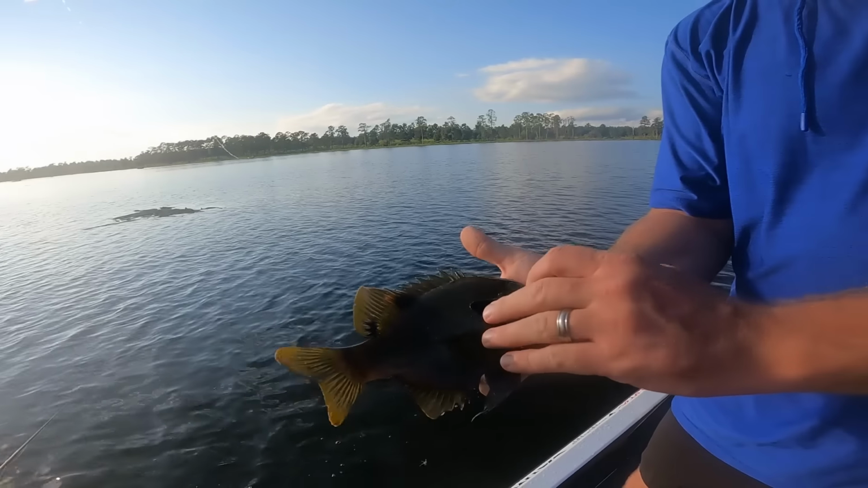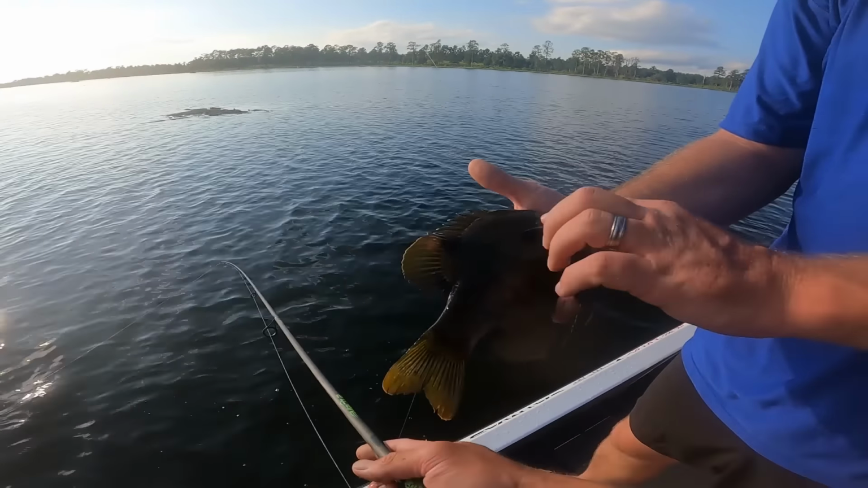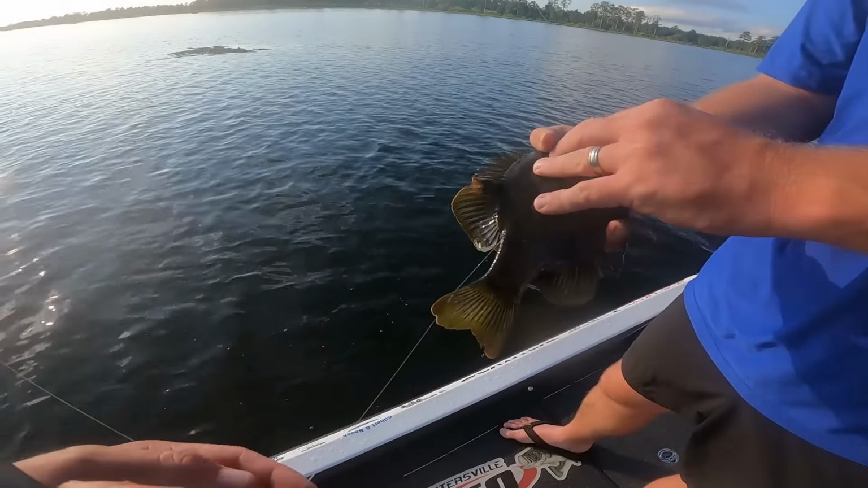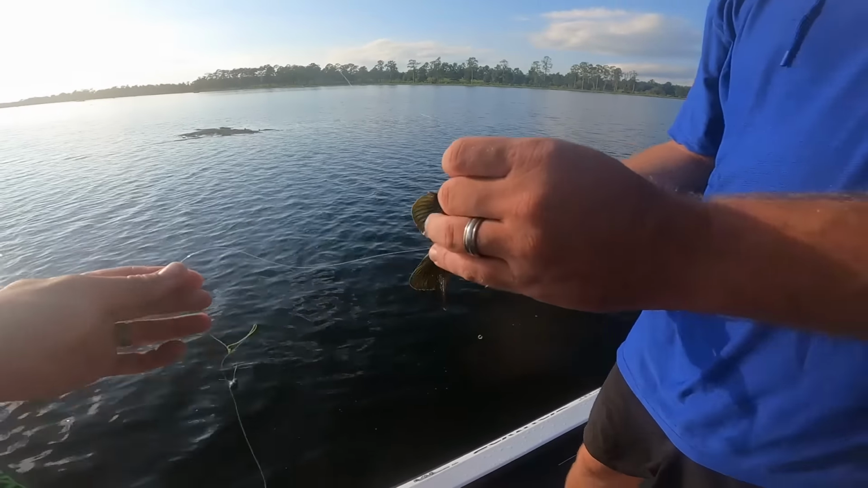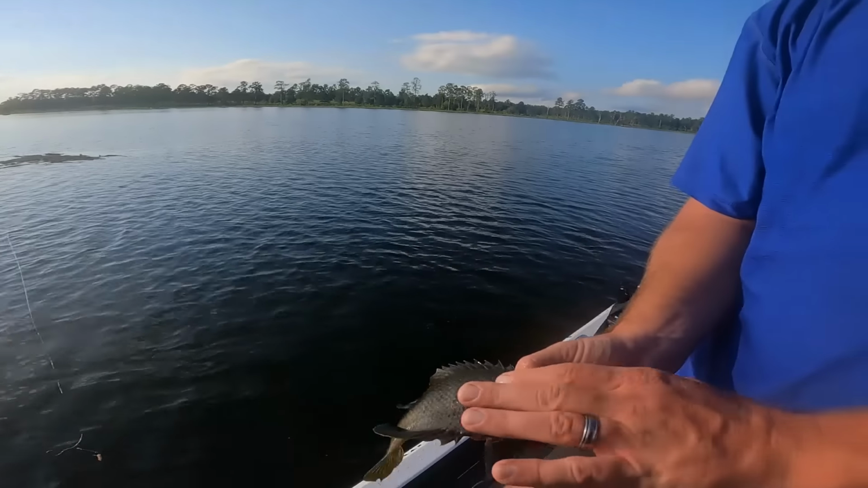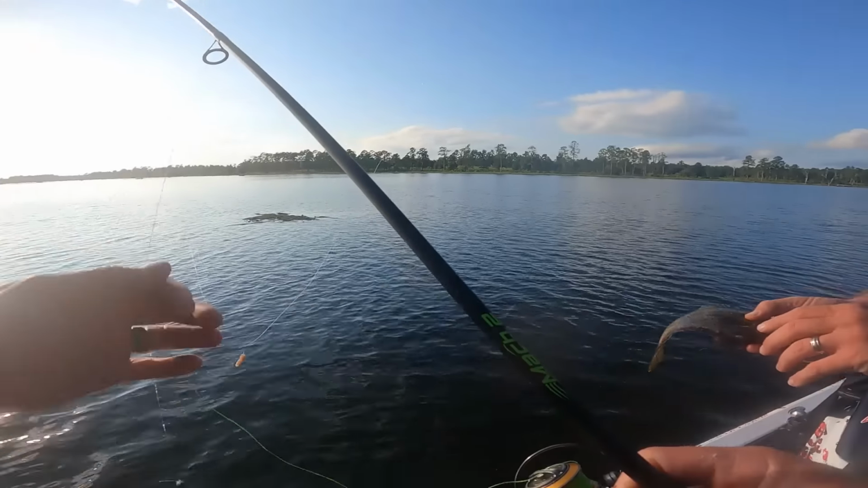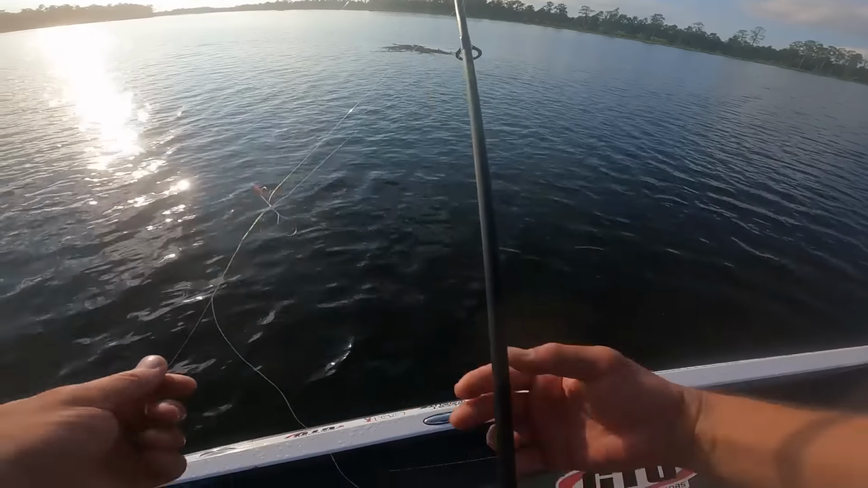Wow. See how it gets bigger and bigger as they get older. That's the difference between a bluegill and a copper nose bluegill. Now really it's kind of a mixed species, but that's beautiful. That's it, man. Wow. How did that just happen? That's a giant. That's a giant.